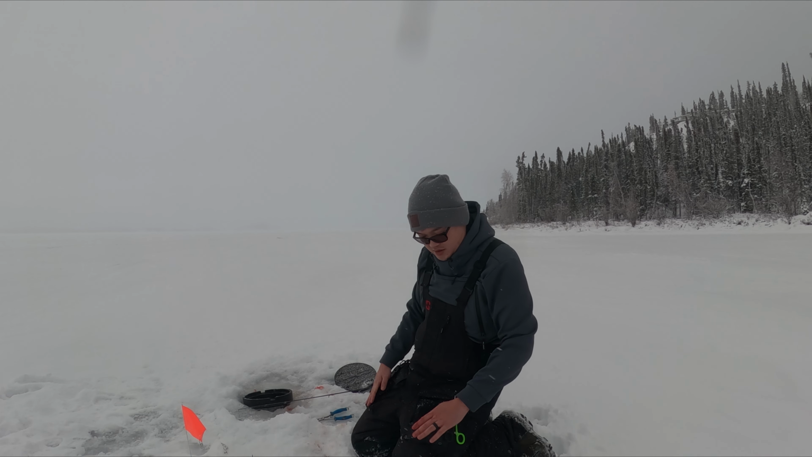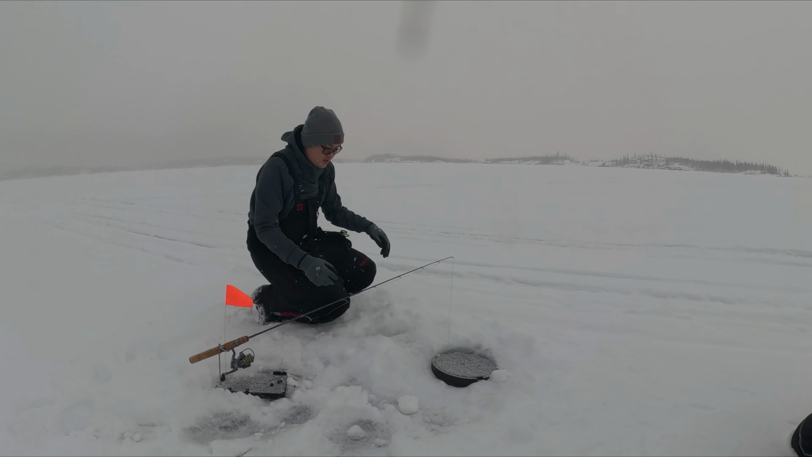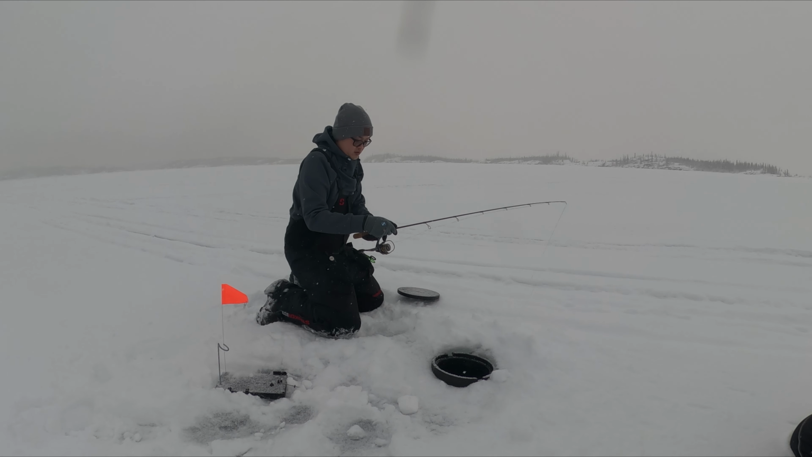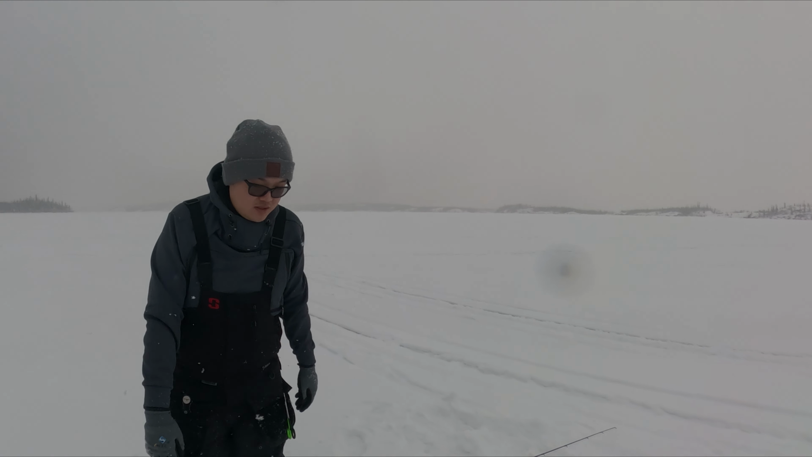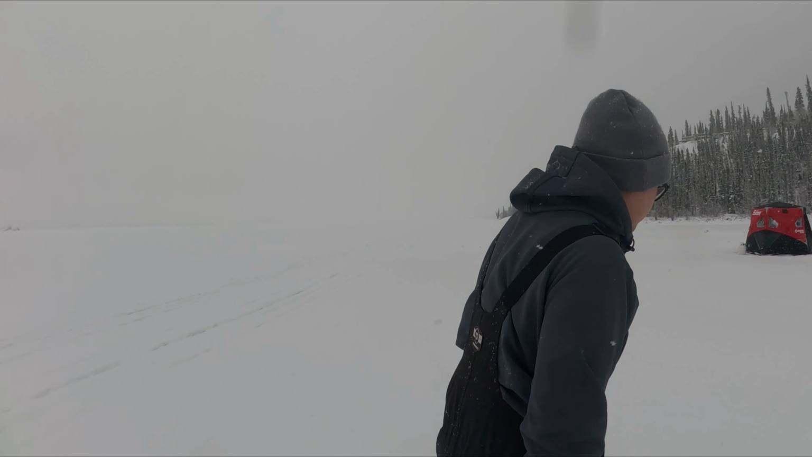Down he goes. Okay. Just got a flag on the Cisco. Doesn't seem to be running at all. Pull some line out. Nope, it's been dropped. Come on. She is reset. Now let's go back in the tent and try to catch one in the tent. Try to get a good chase.